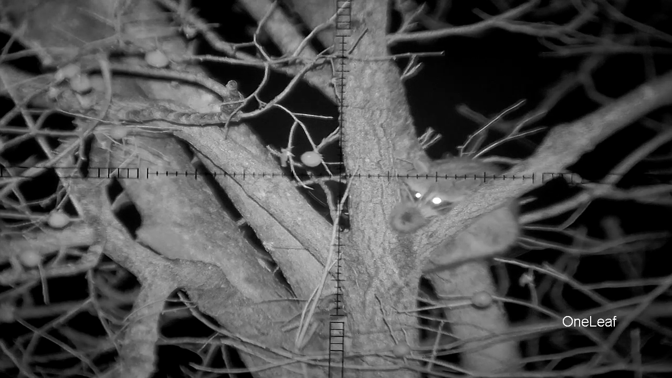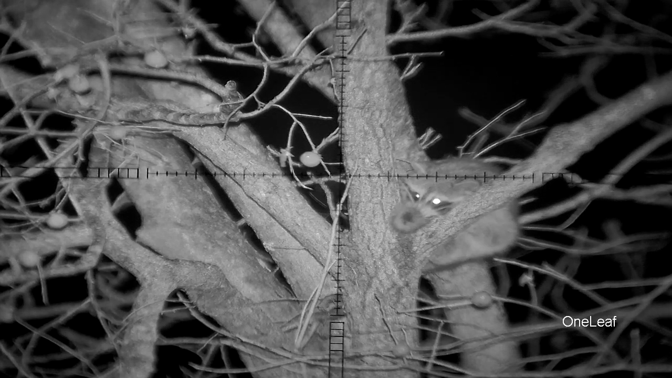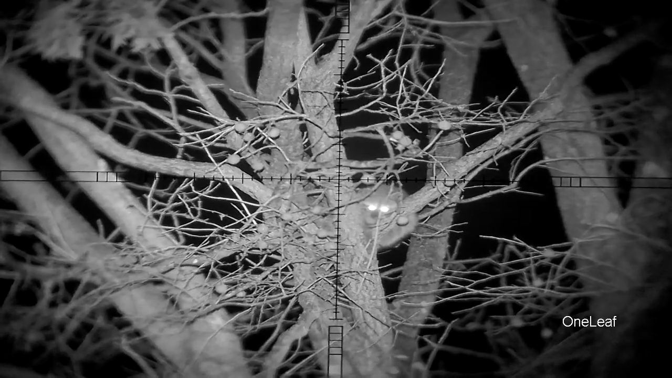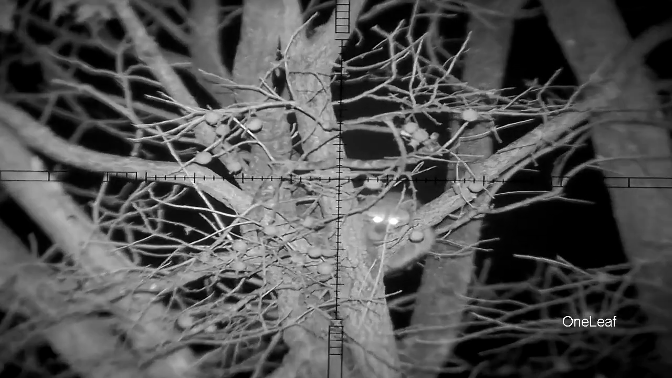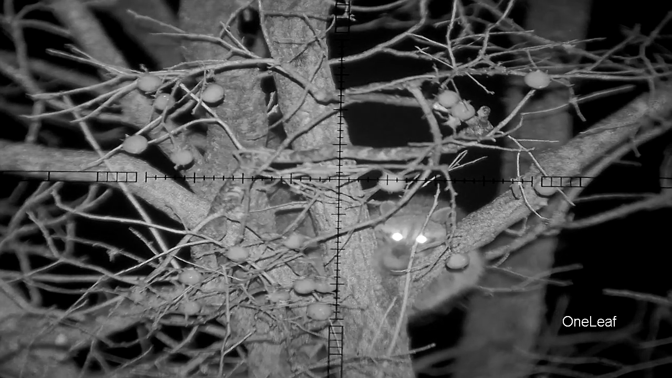So here's some more night mode video of a raccoon. Pretty close range. I'm zoomed in to about 9 power there. I got the IR set on level 4. Here I zoom back out and then I take it back in, just playing with the zoom on the scope. It's 3x12 like I said, and I've only had this scope in my hands about 3 days at this point, and look at the quality of video I'm able to get.